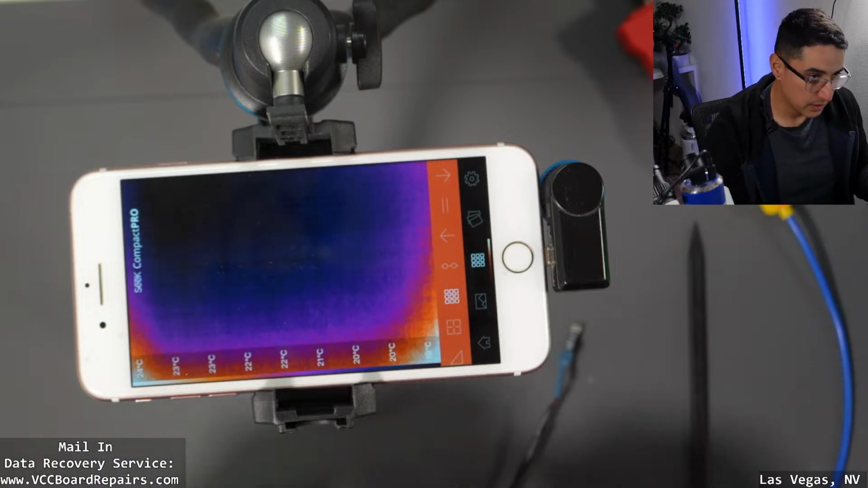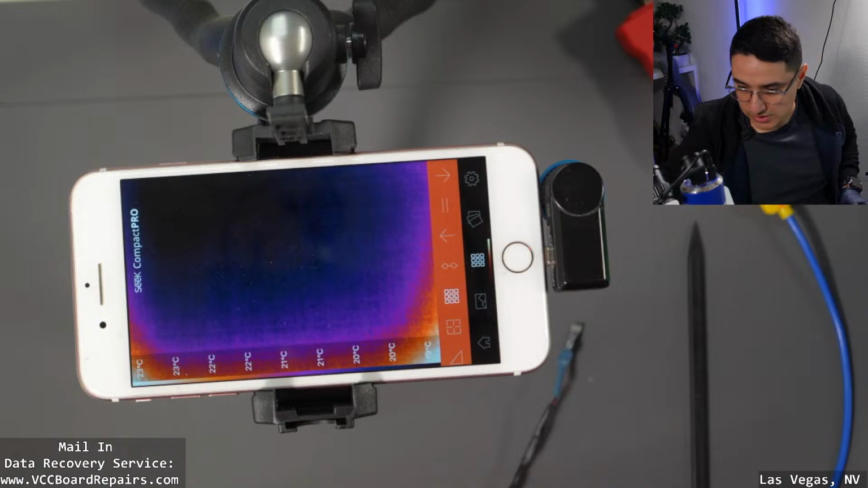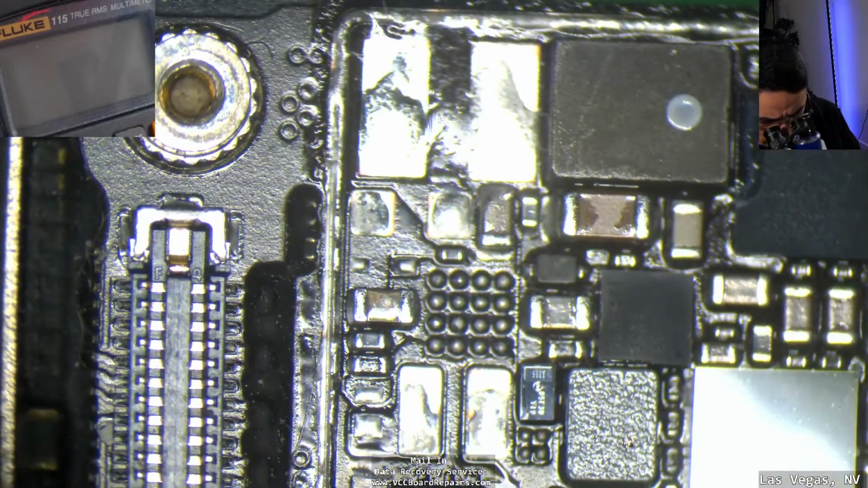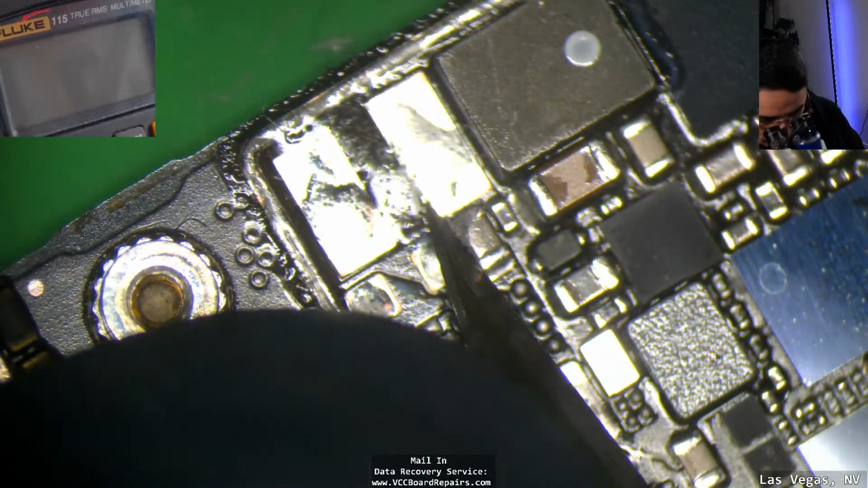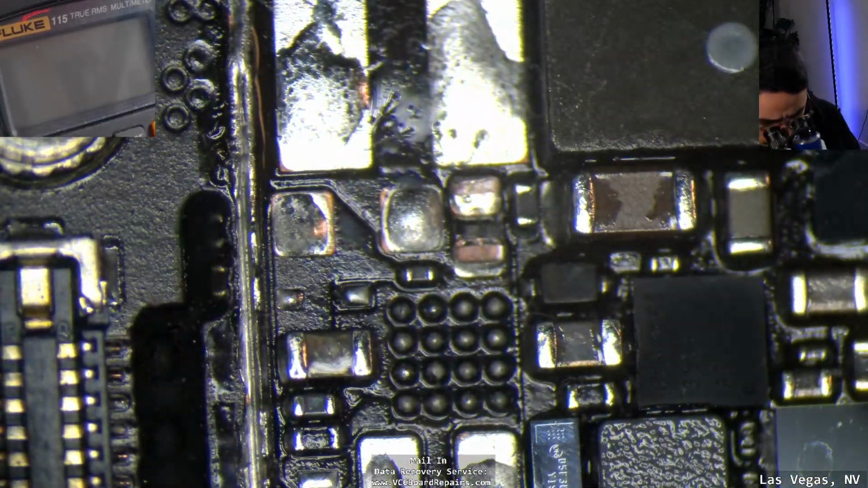What I'm gonna do is try to create a new short on the board that will draw smaller current. I wanna see how that one behaves. So this is the shorted cap. I purposely ground on it to create a short.